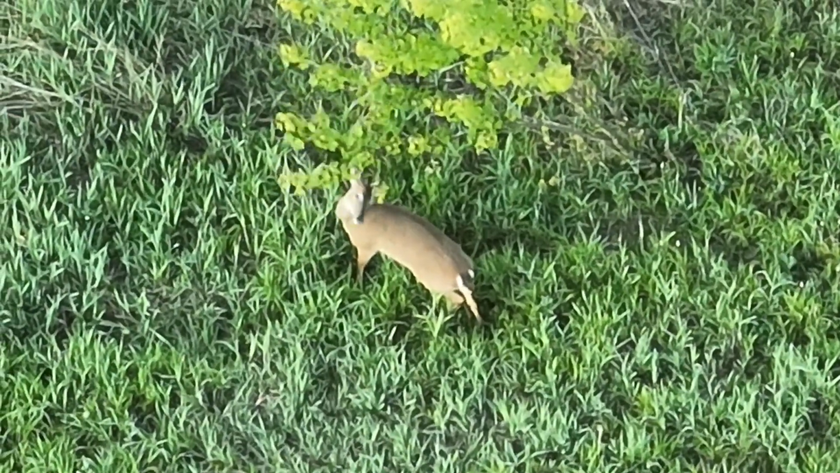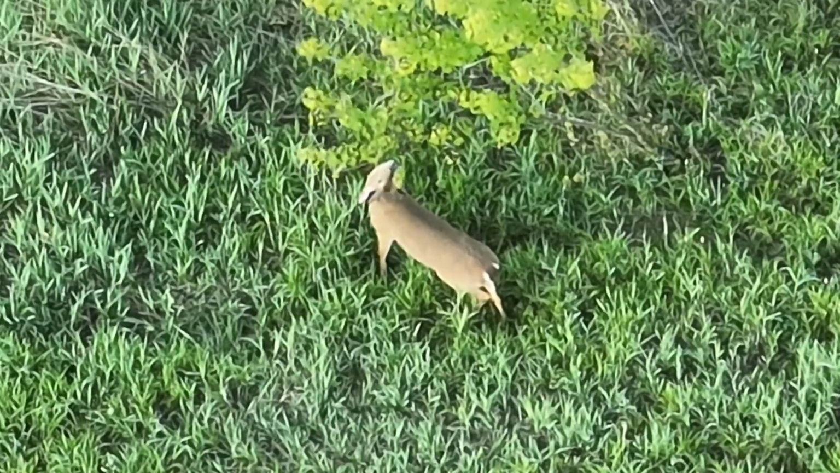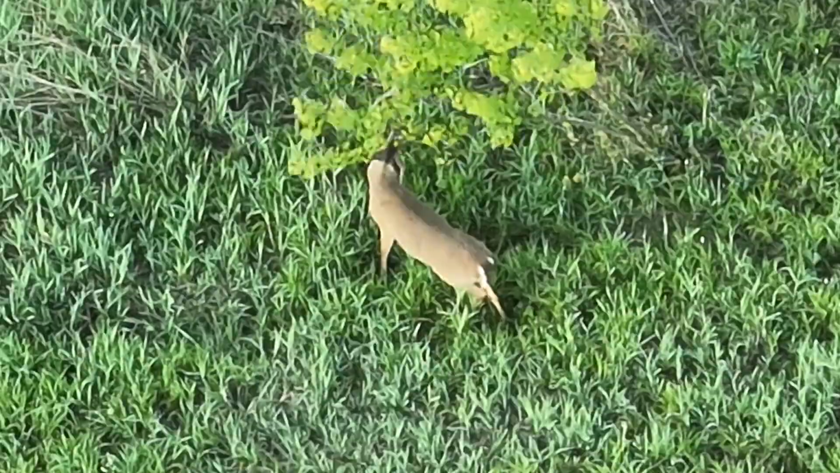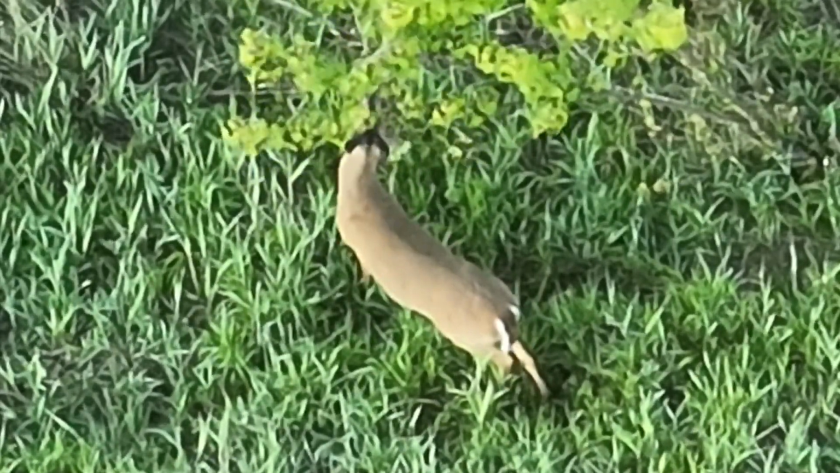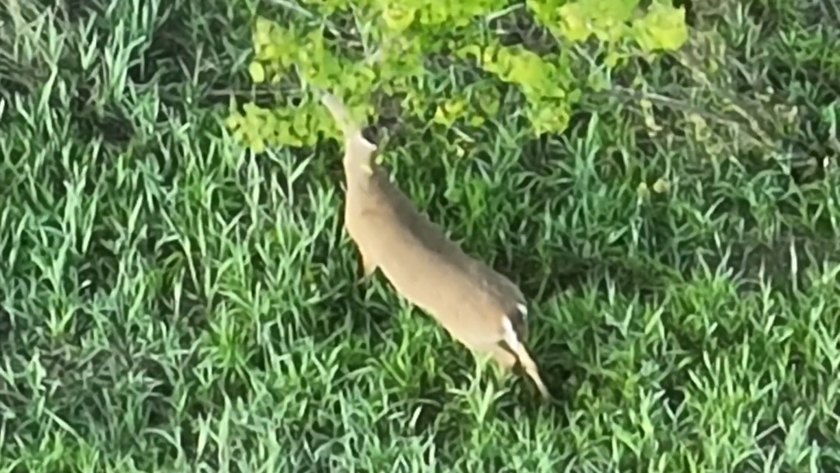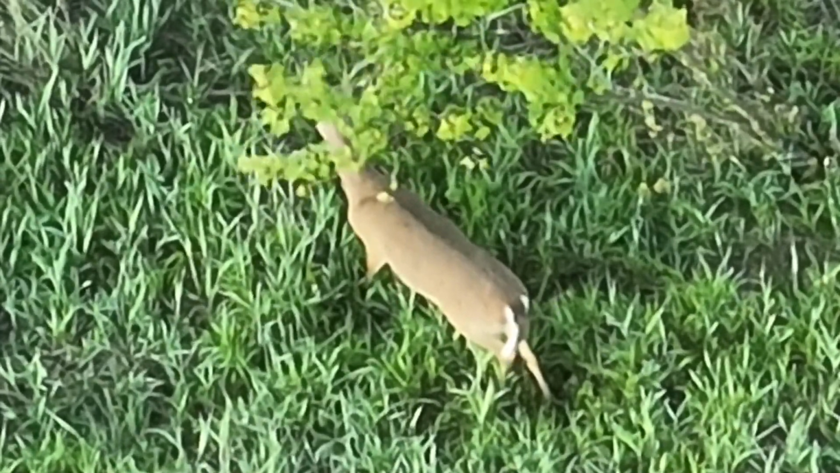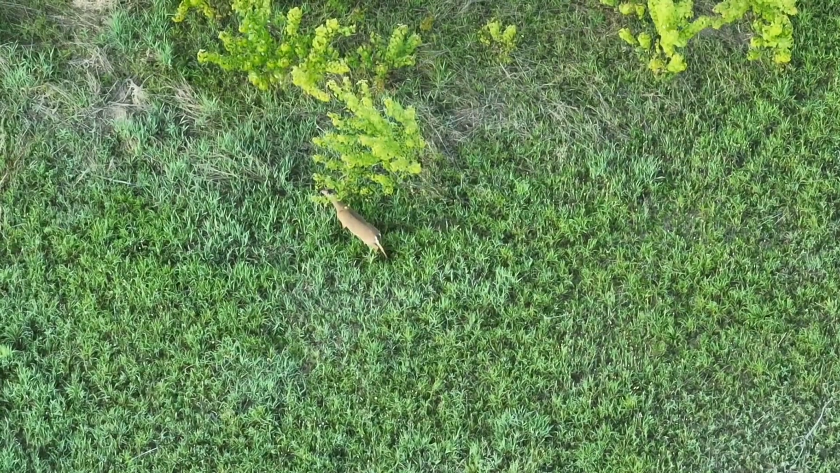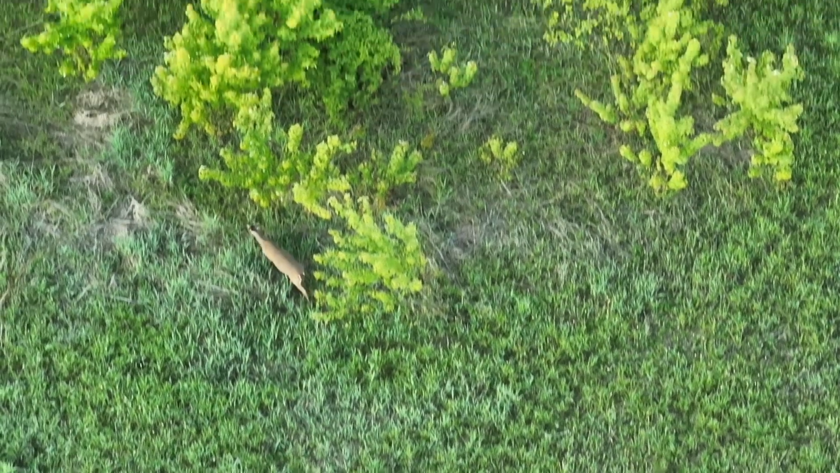He's walking into the wind, so I'm not sure if he's smelling any of the deer in front of him. But now we're working the branch, just like a licking branch. But maybe he's just itching the antlers, the new velvet antlers. Not sure, but he's just cruising along here. Whether those are old scars, not sure. But we'll certainly keep an eye on these bucks.